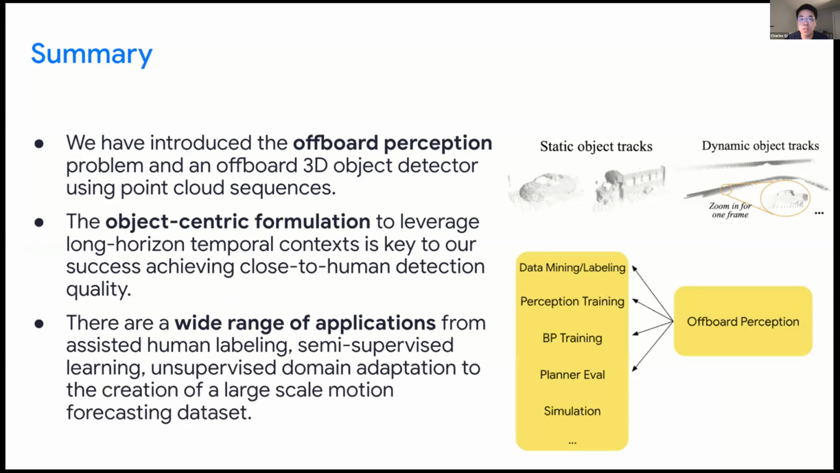There are a wide range of applications, as we demonstrated a few by using offboard perception. For example, assisting humans to accelerate their labeling process, using the offboard model outputs to train student models, for unsupervised domain adaptation, or even creating other datasets, like for the case of motion forecasting. So it will be exciting and open for more research.